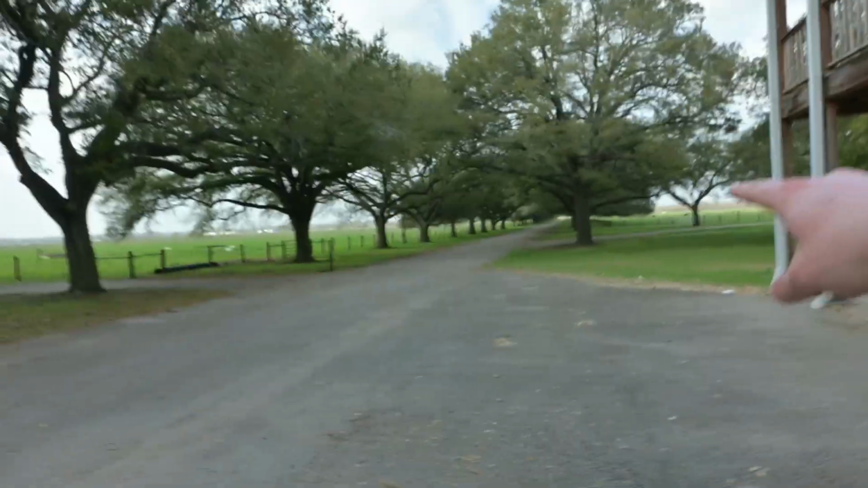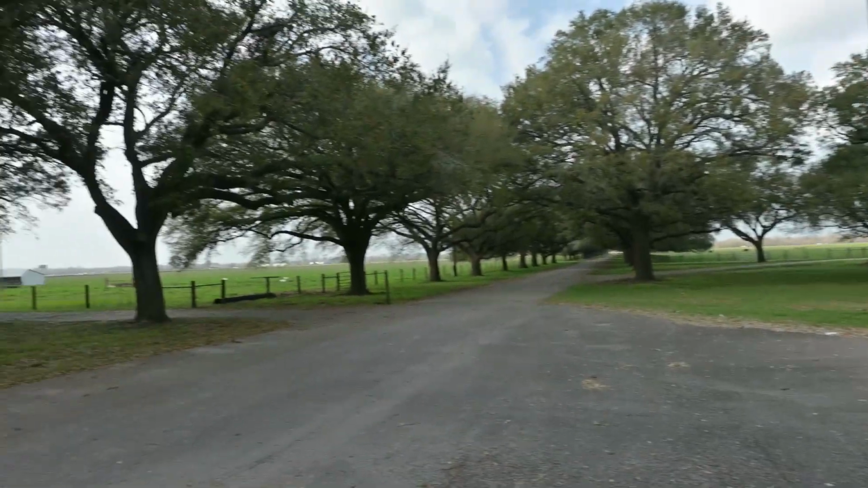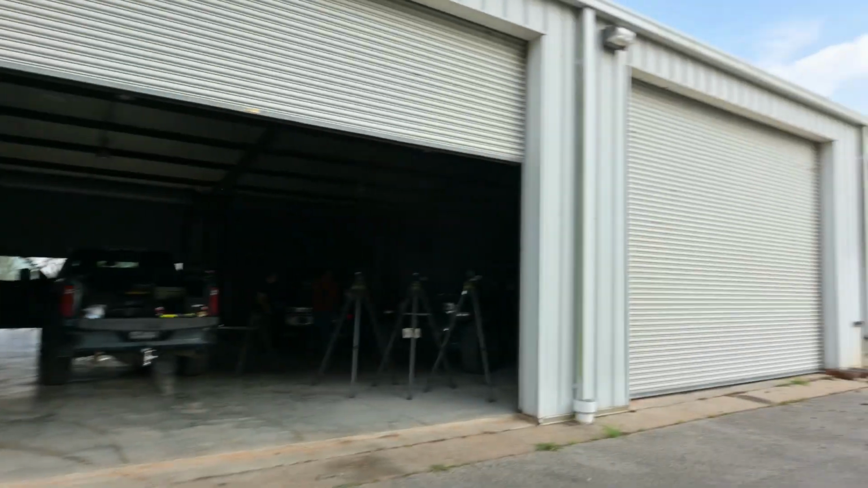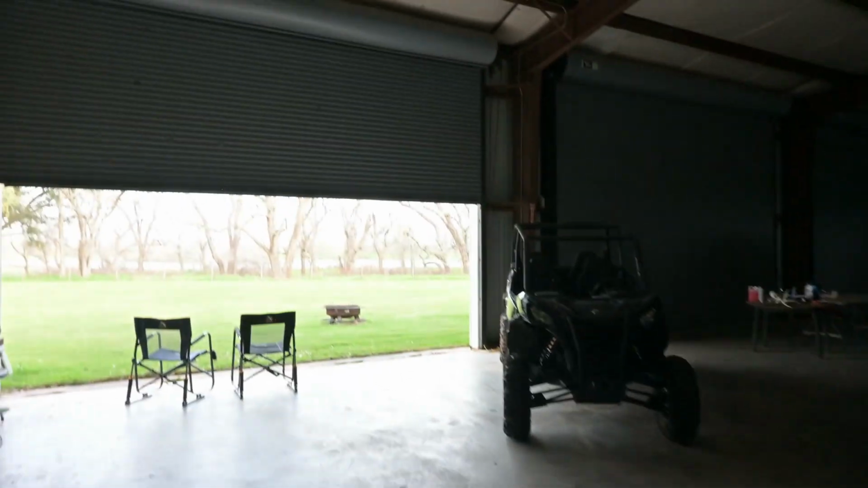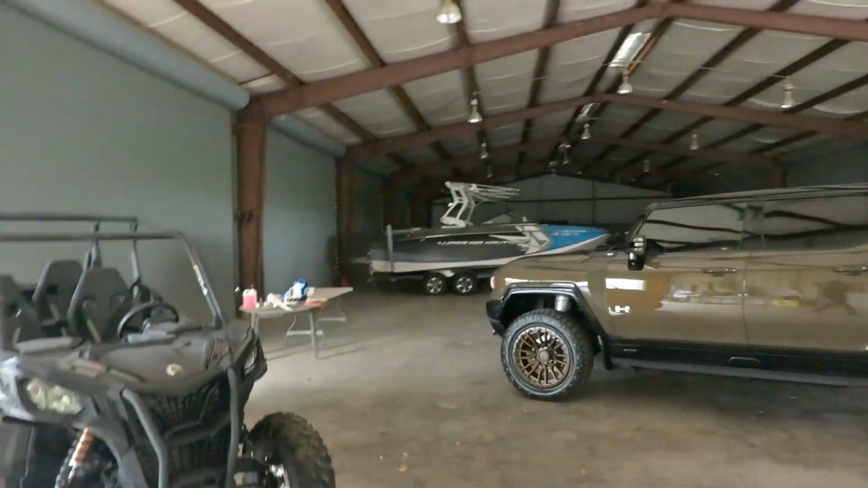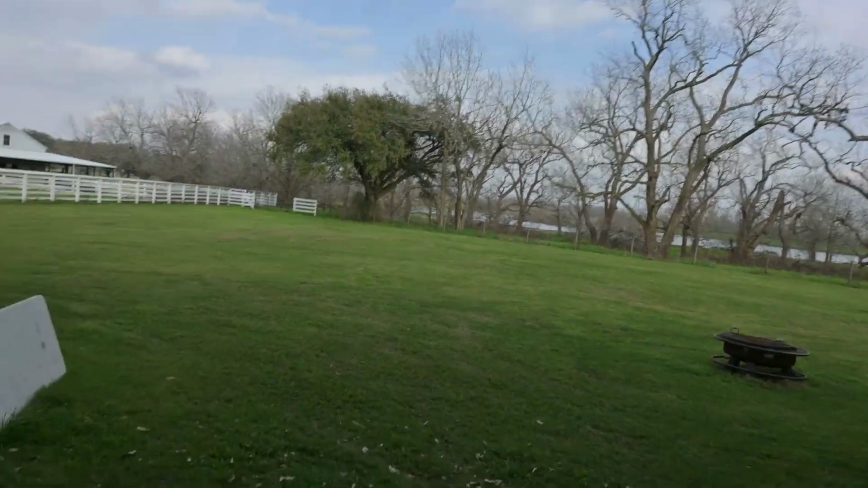It was like a movie when I got here, man. We came down this freaking awesome long driveway with the gate, the cows on both sides, and just come in here to this absolute beautiful, awesome place. And it's like a kid on Christmas, man. It was so cool. But yeah, side-by-side action, new EV Hummer, this beautiful spot out here, pretty view, nice lawn.